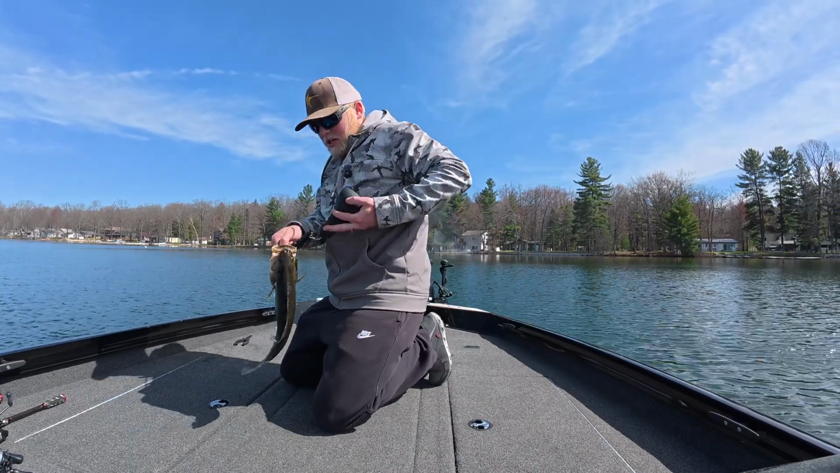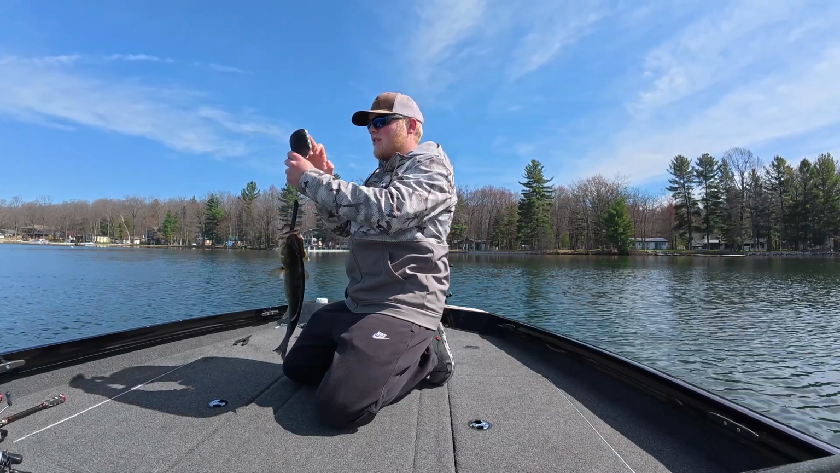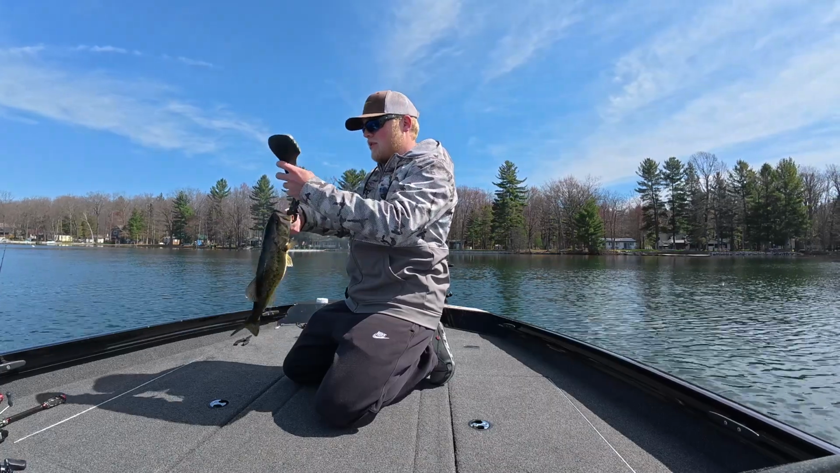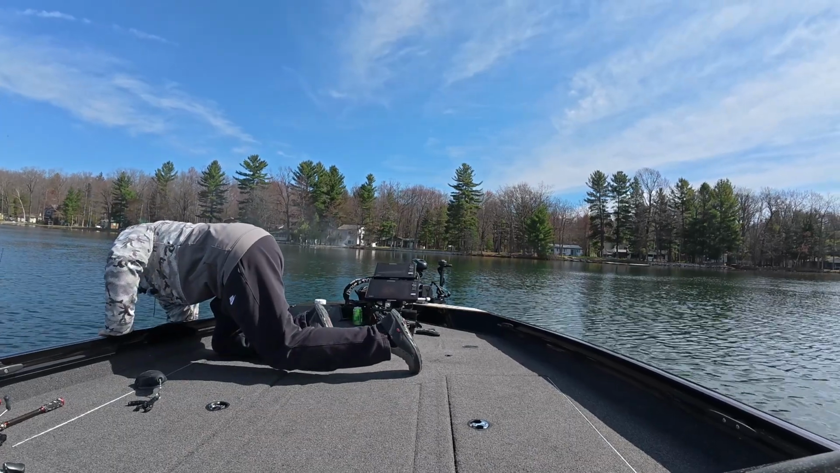Let's see how big he is. First one on the scale this year. .227, so not huge, but see you later, buddy.